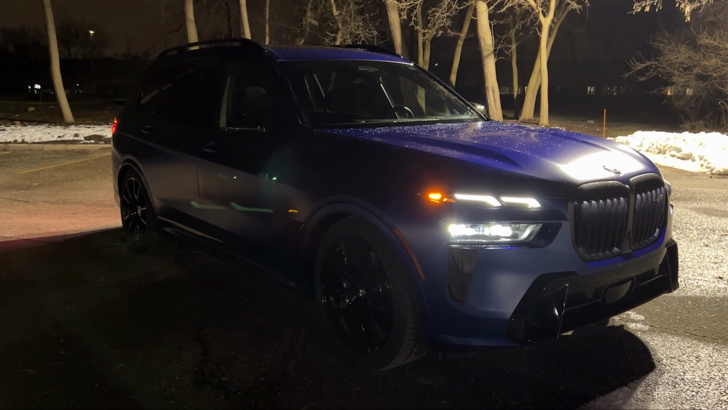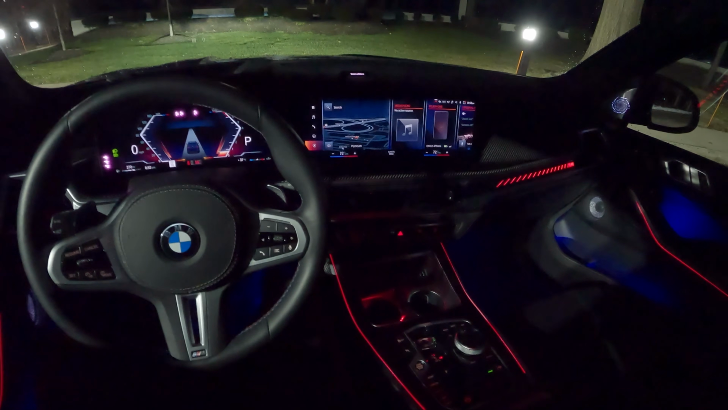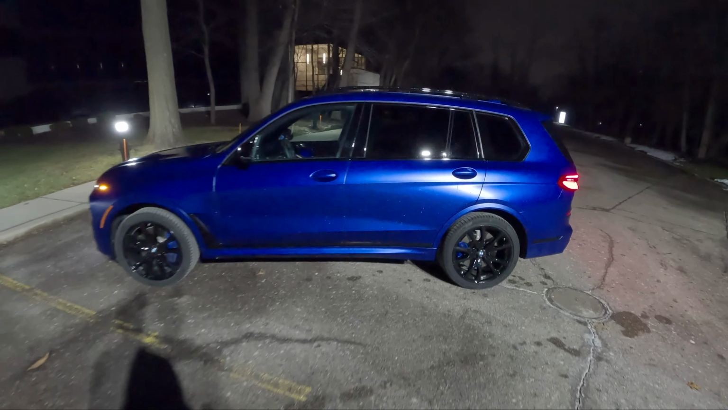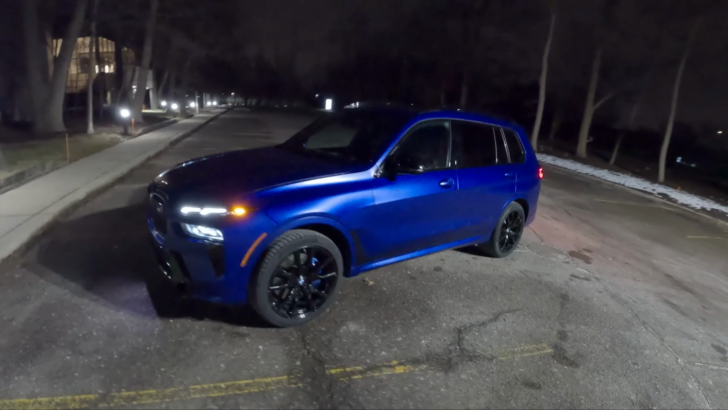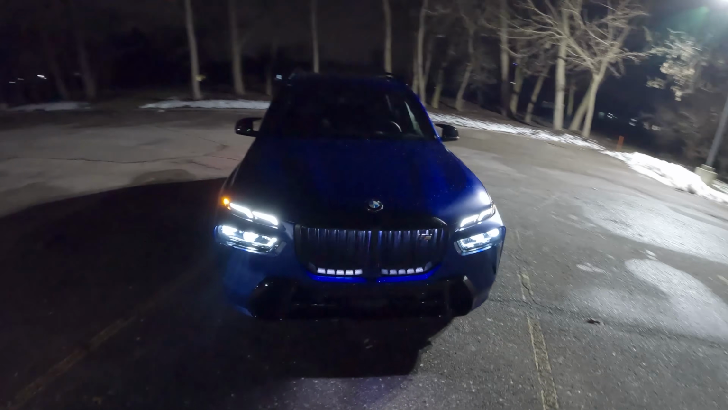We have different exterior appearance, different front bumper, rear bumper, some styling elements. This is painted in frozen Marina Bay blue, which is a pretty wild color option. Yeah, not subtle, but I think looks kind of cool. We're filming this video at night because this X7 absolutely comes alive in the dark.